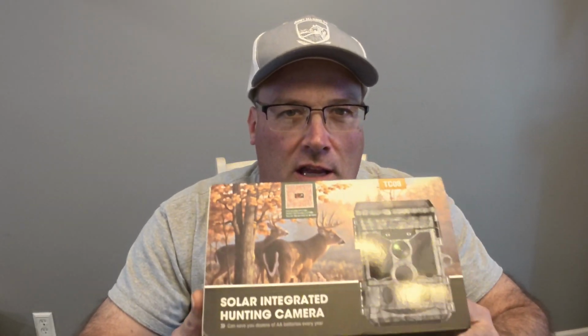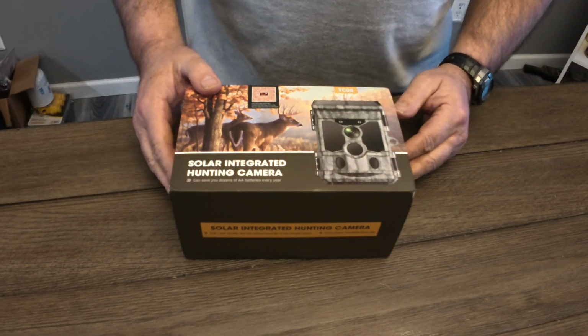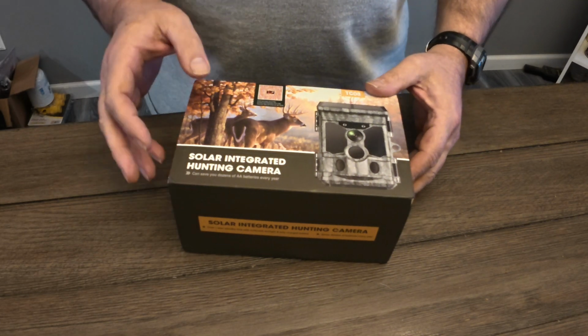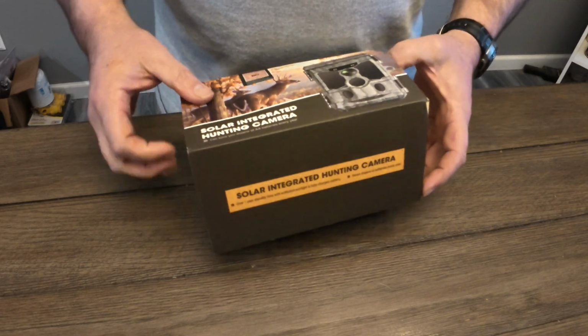And as you can see, we've got some trespassers. Well, I recently got a camera in the mail, and it is the VOOPEAK TC08 solar integrated game camera. So let's unbox it here. Okay, this is the box it came in. And they also sent me a SD card, a mini card. So let's open it up and see what we got here.